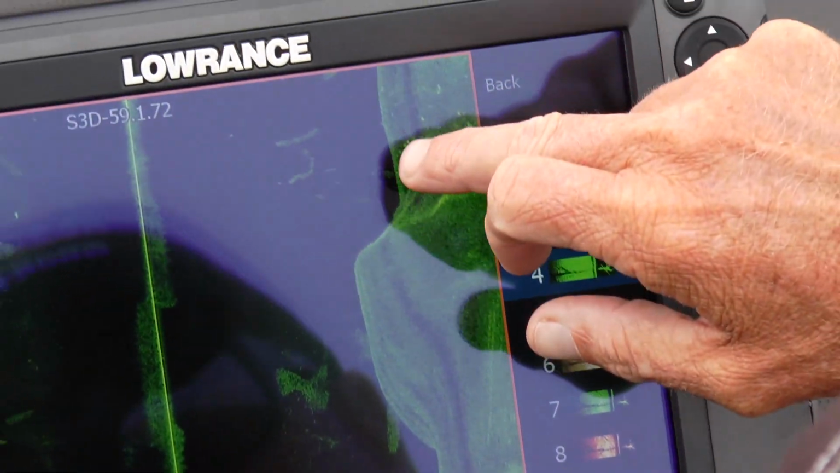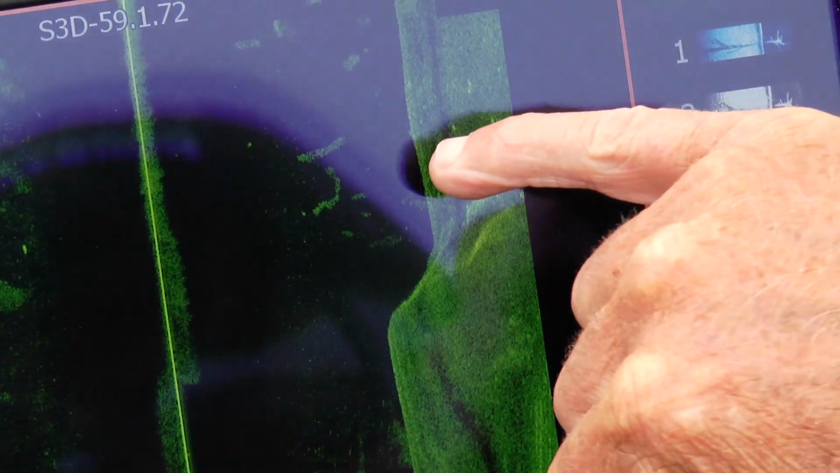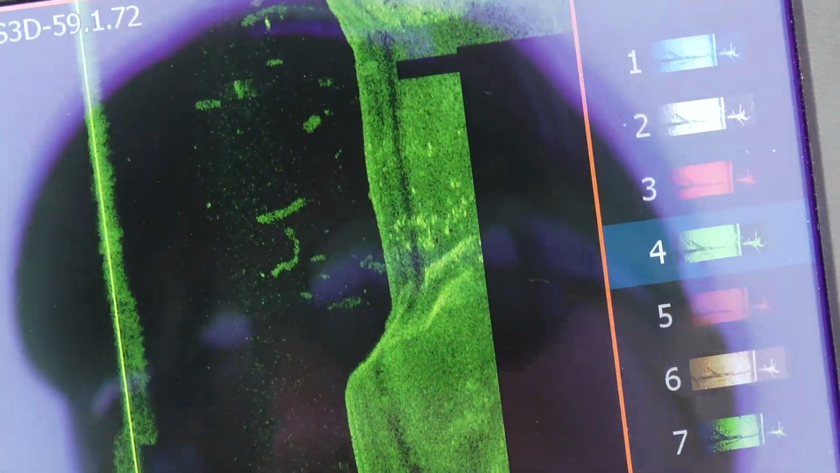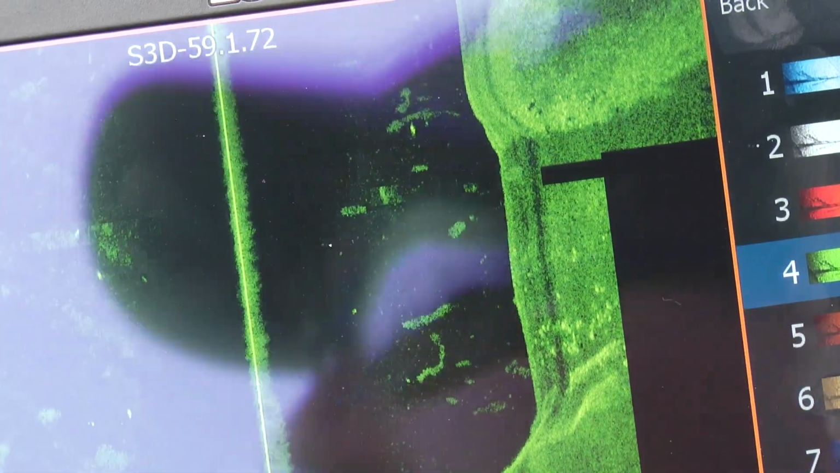All of these real bright white spots you see in here, and I'm gonna zoom in a little bit more, and you'll get a better view of them. All of these real bright white spots you're seeing, those are all rocks on the bottom of the main channel that's coming in underneath here. All of this, guys, that's all shad. So when people tell you fish around the bait, that's what you're looking for on there.